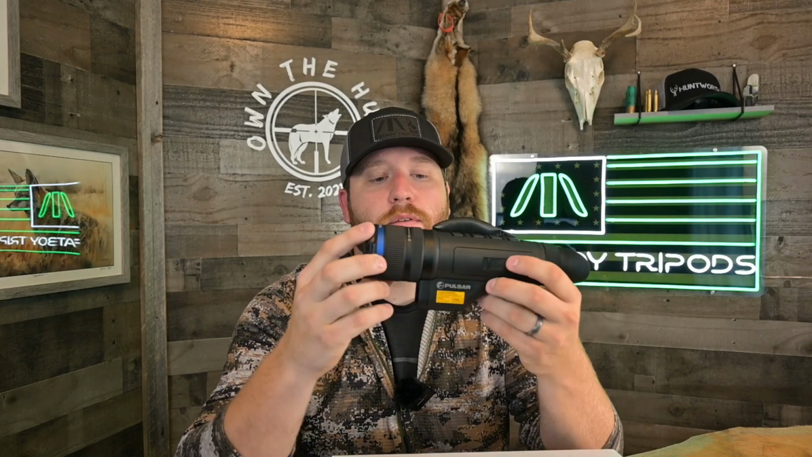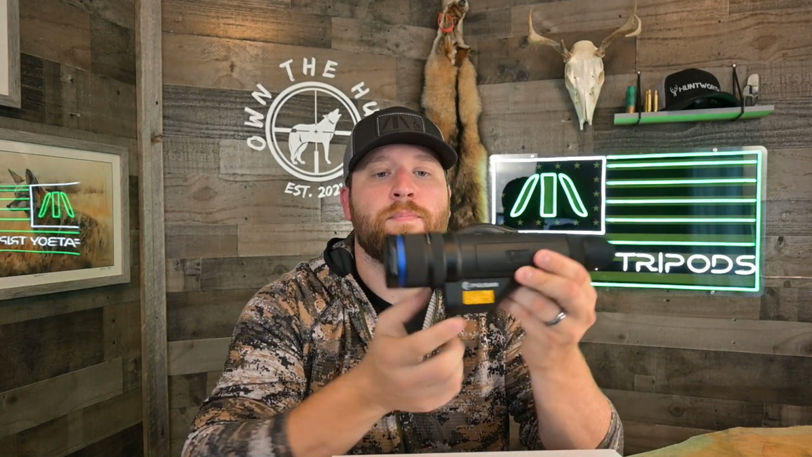This is a 1024 by 768 thermal monocular, so it does feature Pulsar's new HD thermal sensor. What does that mean? Well, it means amazing image quality, right? So it is the top of the line as far as Pulsar is concerned, as far as image quality goes. This is a 2.5 base magnification monocular, and it features some very, very cool tech. One of which is a laser rangefinder, as well as a zoom or magnification wheel up here, or not wheel, but ring, if you will.